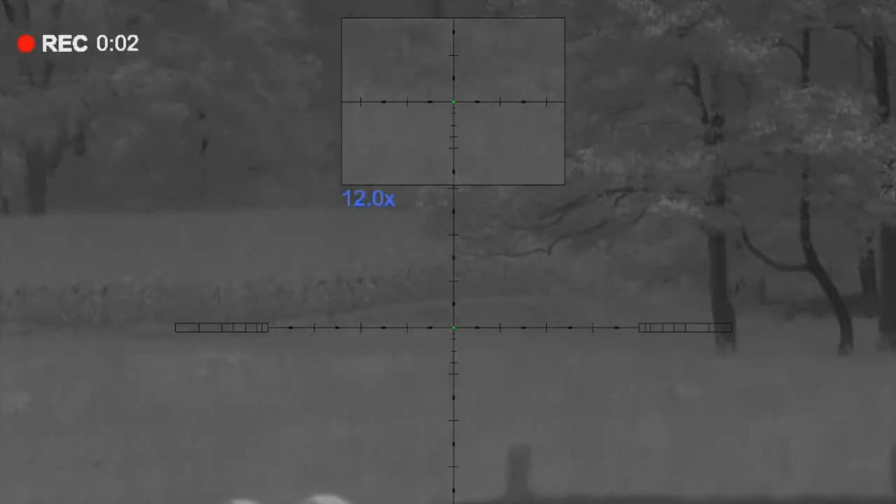Alrighty guys, we made a move on these dogs. They stopped answering us back. We're in between 2 cornfields. We got a gap. These coyotes were in the other cornfield, so we're gonna howl at them, let them know that we gained ground, see if we can get lucky.